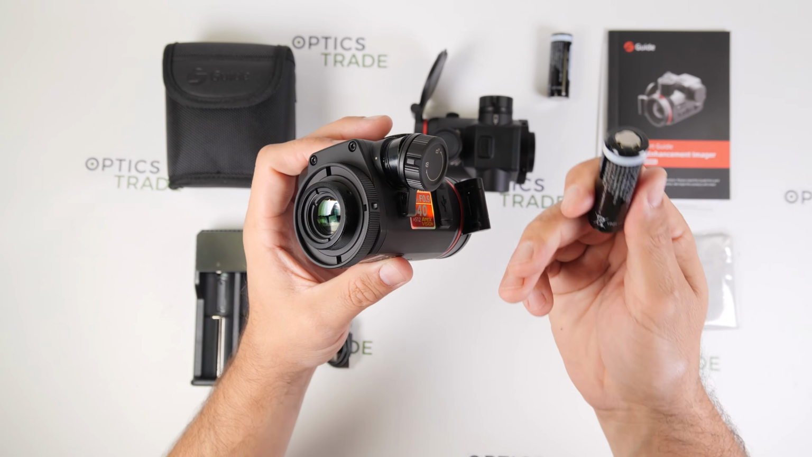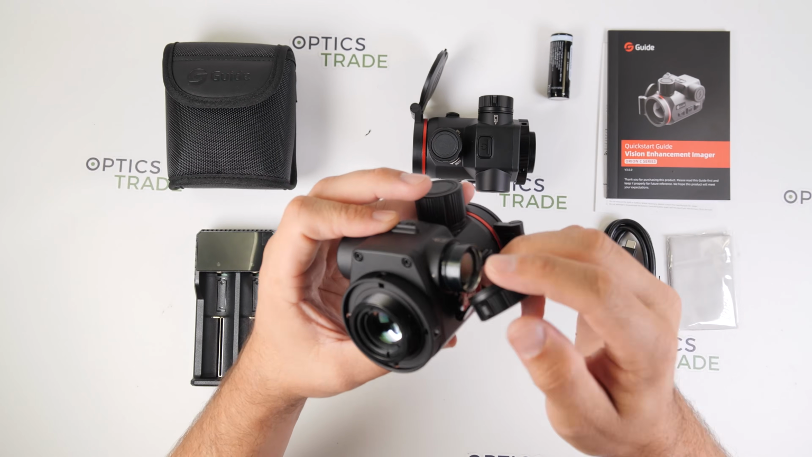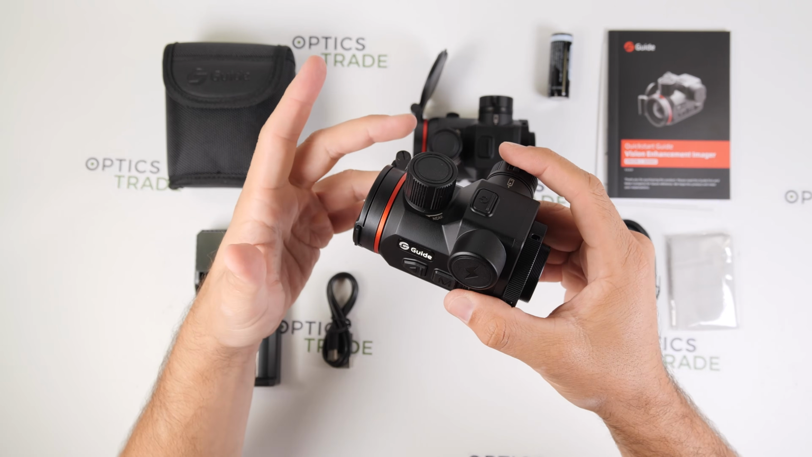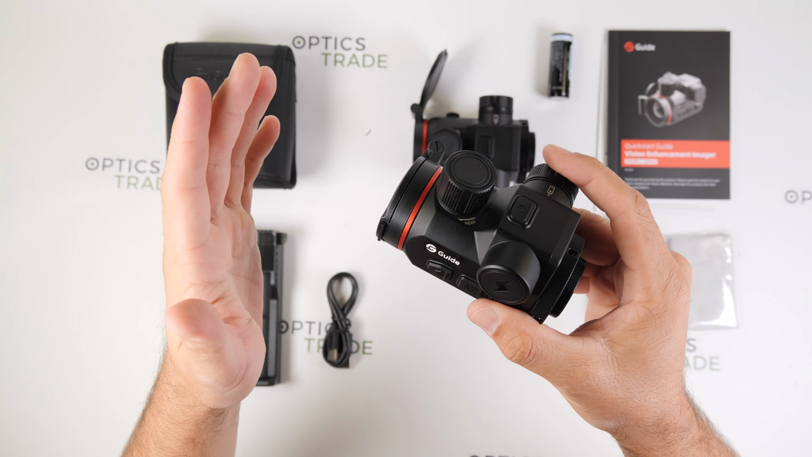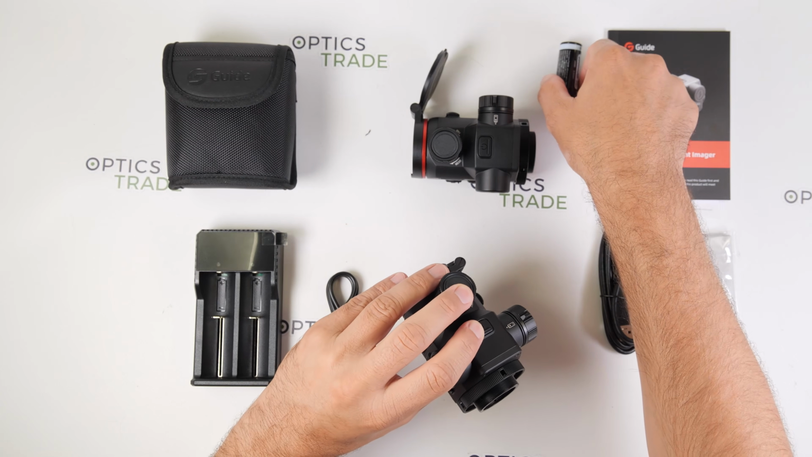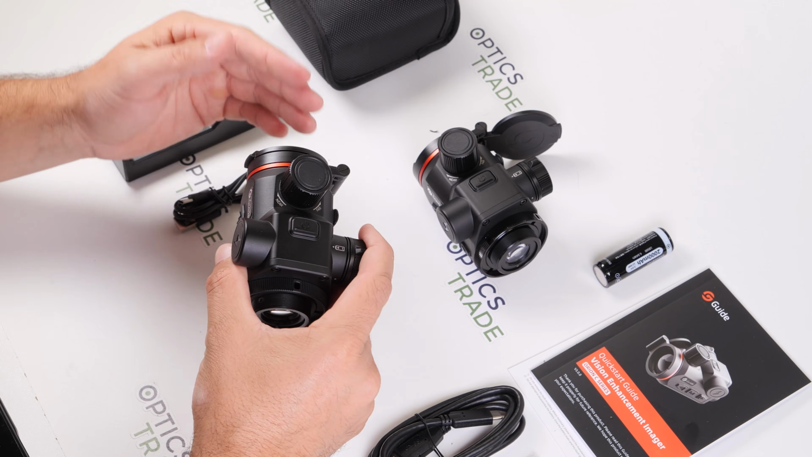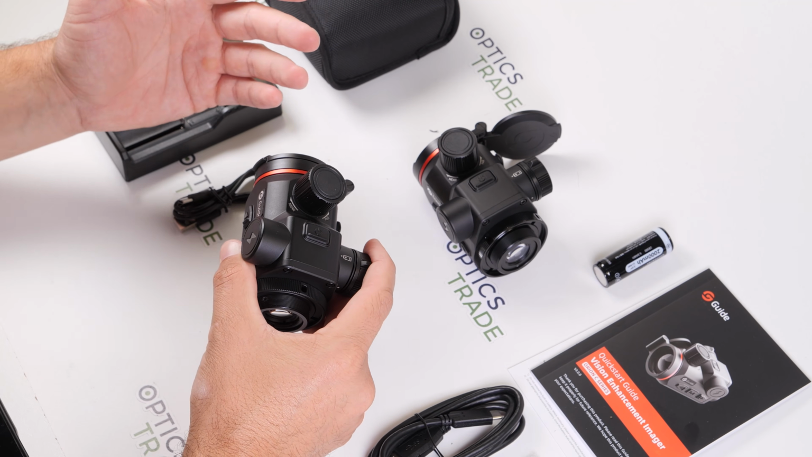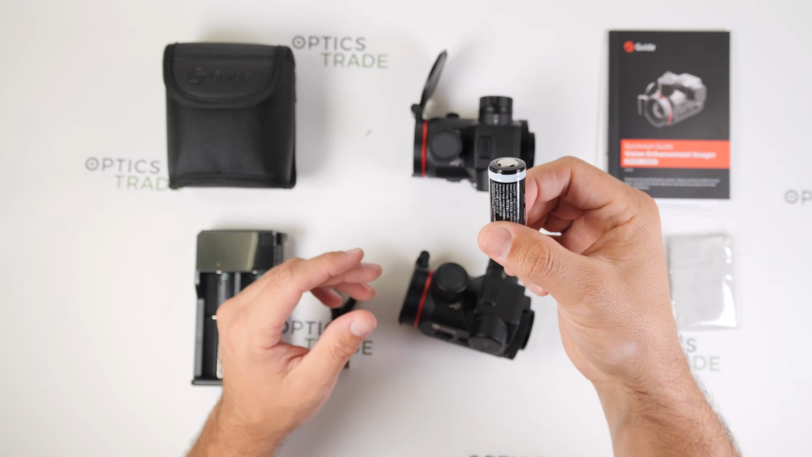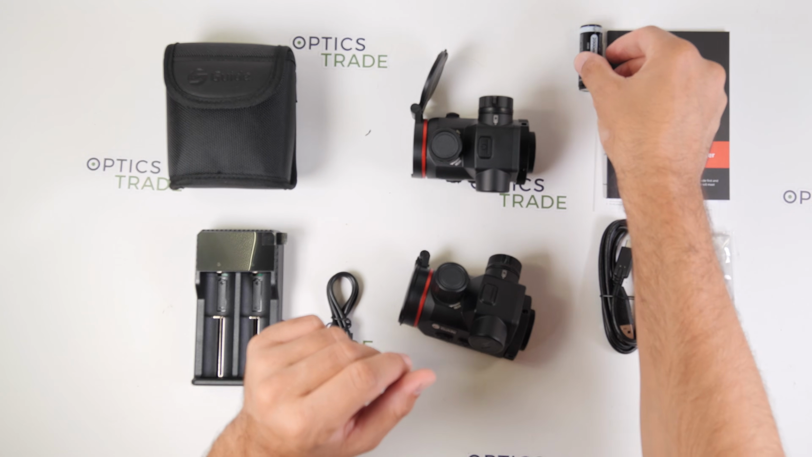So you just need one type of battery. The plus has to be in front. You just have to insert and close, and like this it's already ready to go. The drawback of these types of batteries is of course that they are not available in every store like the 18650, but they are also very inexpensive, and in specialized stores they don't cost much.